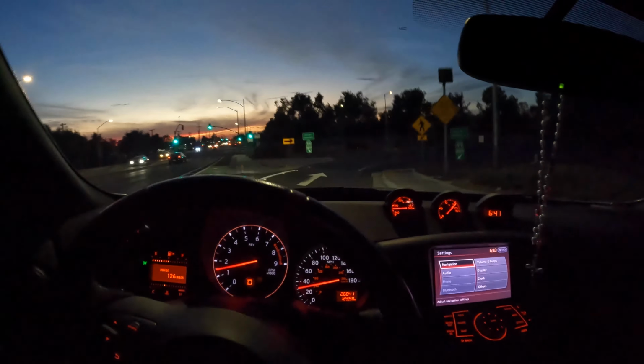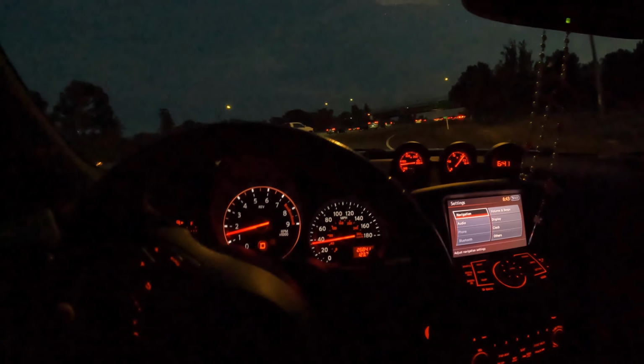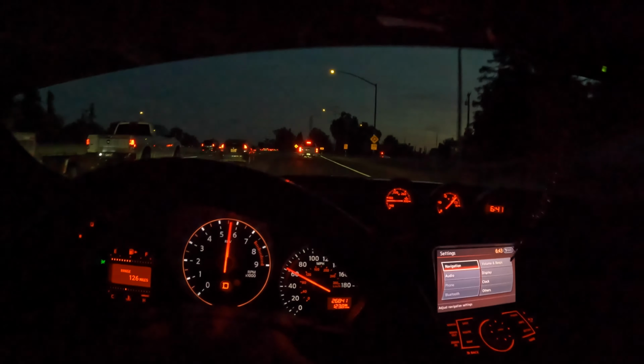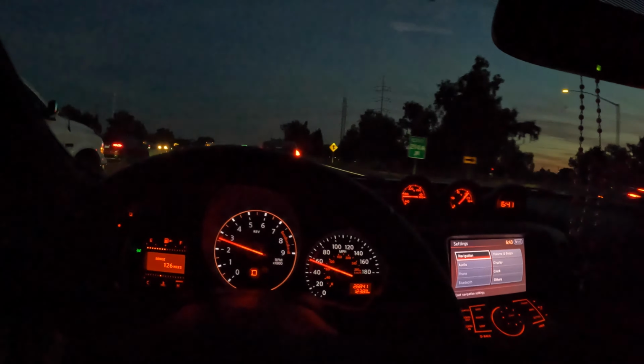It doesn't really need anything, to be honest. If you want to be louder, obviously you can make it louder, but the way it is now, I don't know how the camera's picking it all up, but in person it sounds great.